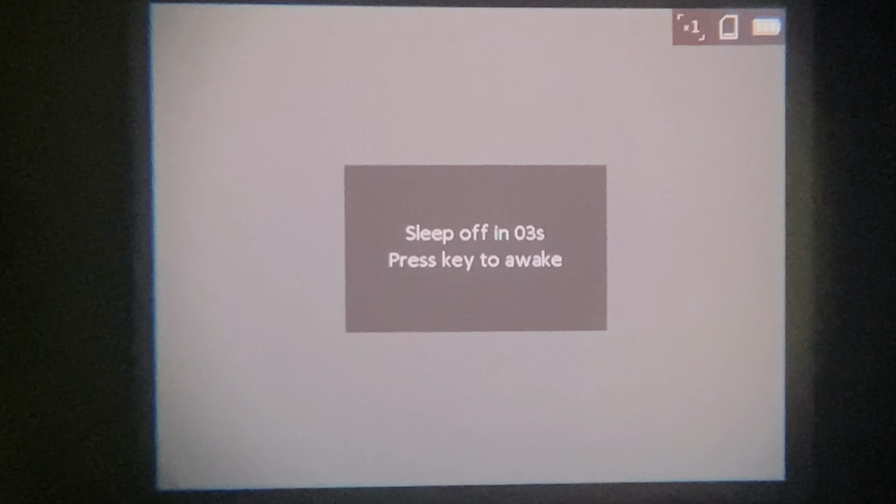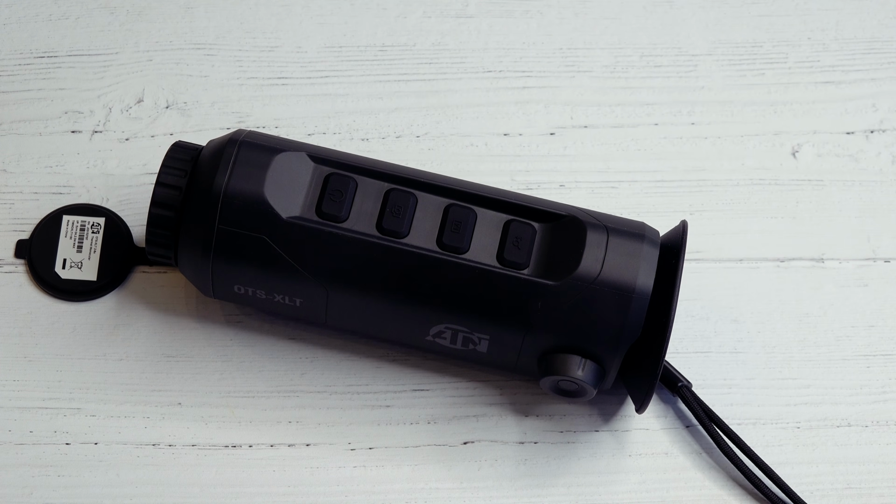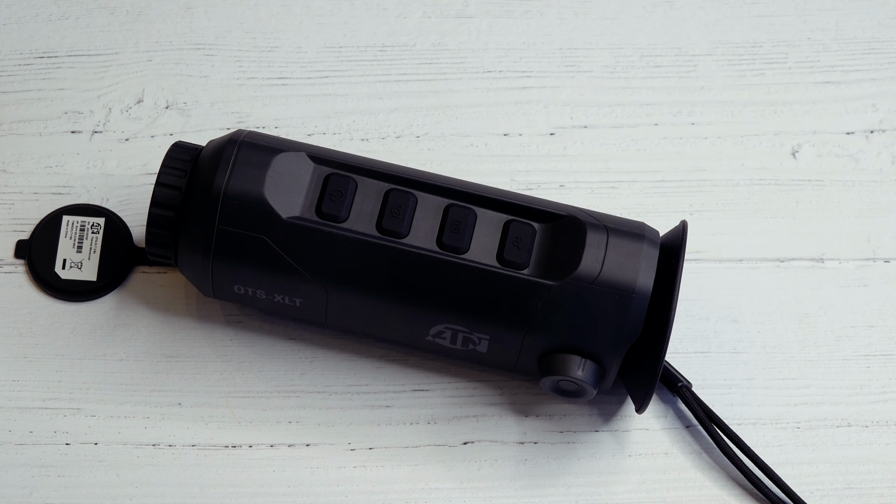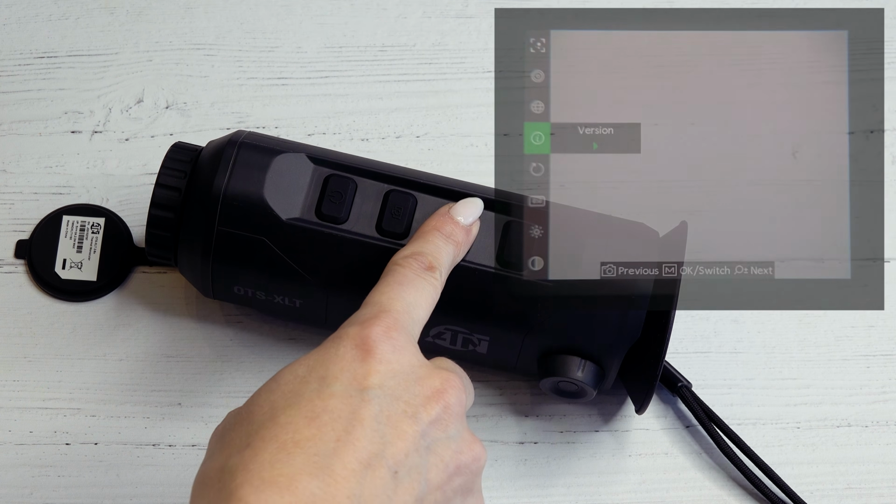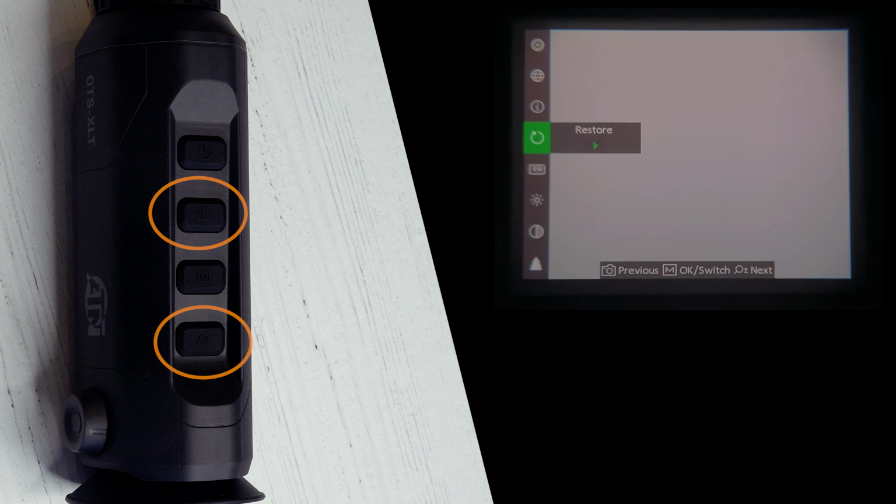Nice feature. The second button controls the camera. A long press starts and stops your video recording, and a short press takes a JPEG picture. The third button from the top is extremely important. A long press on this button brings up the menu on the screen, while within the menu, a short press on the camera or zoom buttons, those are the second and fourth buttons on the unit, will move you up or down through the menu choices respectively.